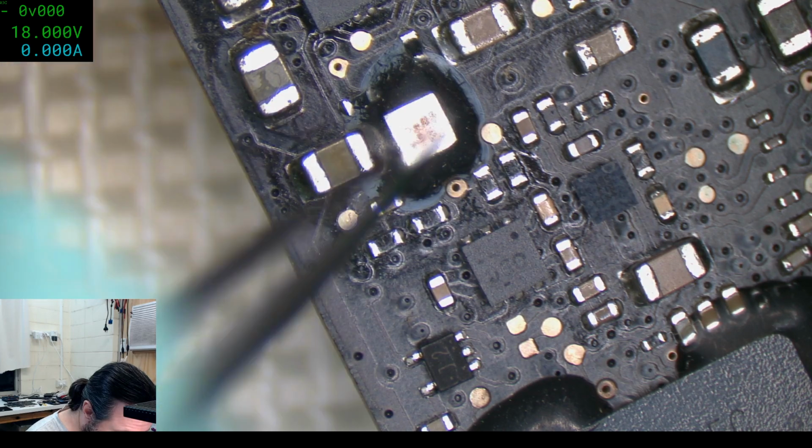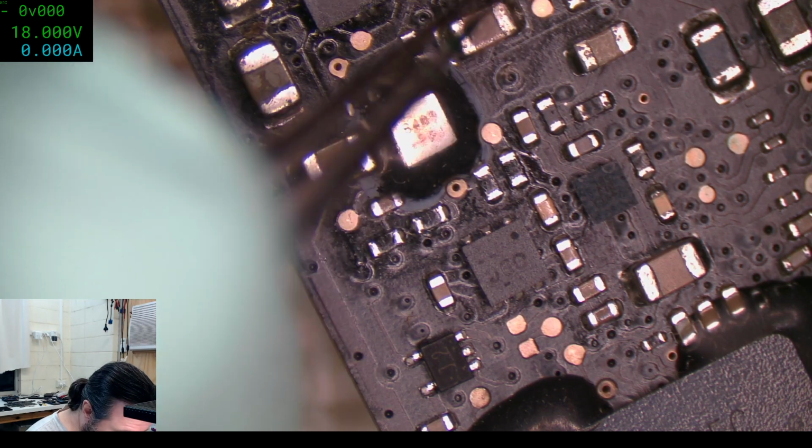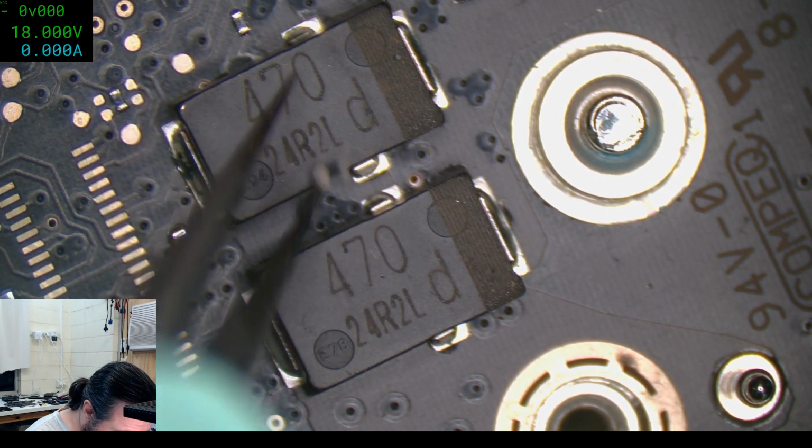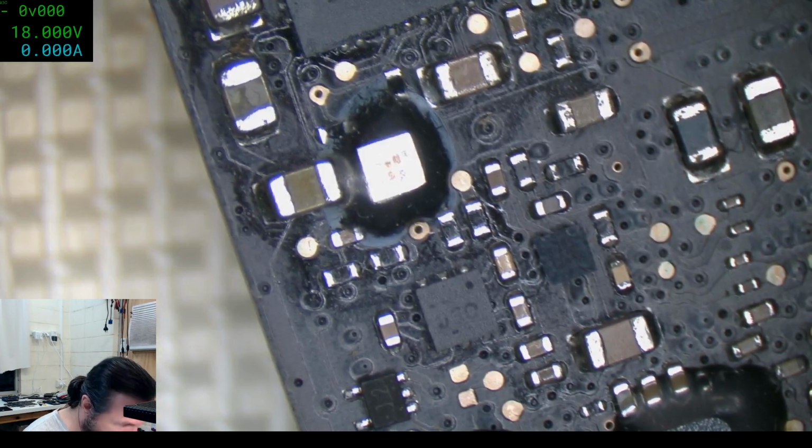Okay, so we're going to put that on top of there. But first we'll have to clear away, which means I need to stick this in between these two caps so I don't lose it, which means I'm going to lose it.